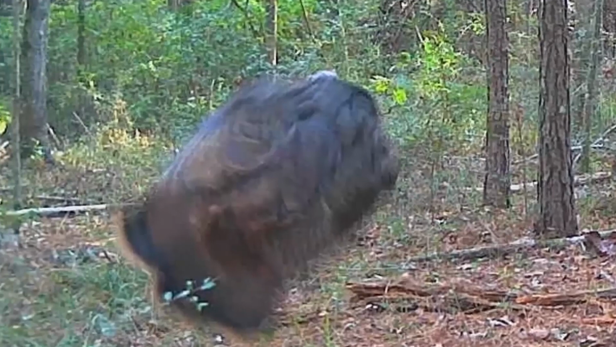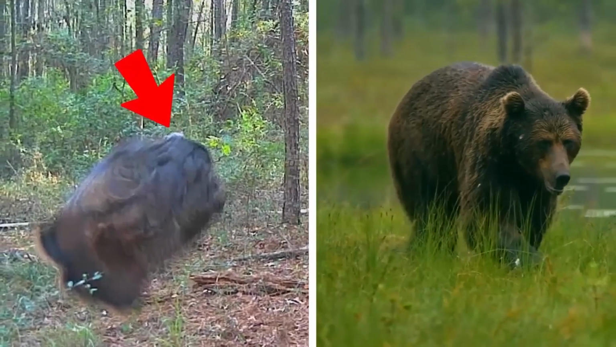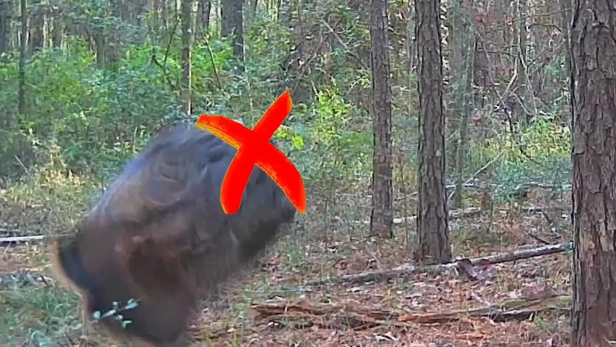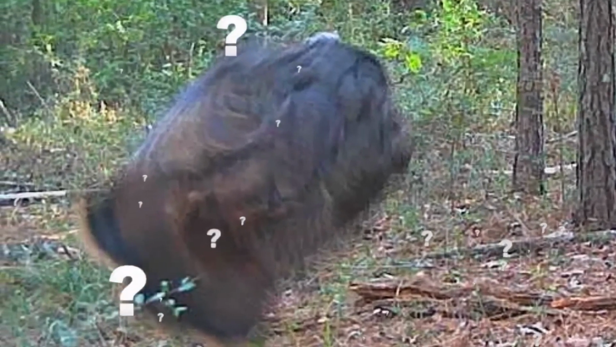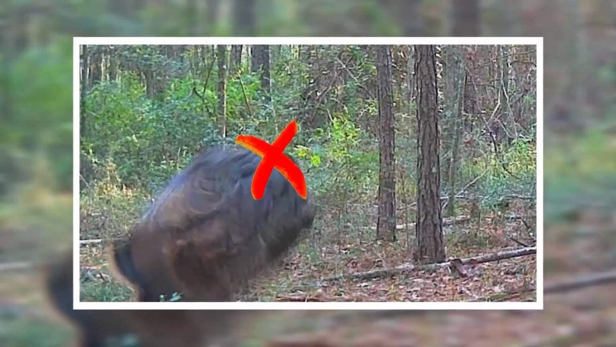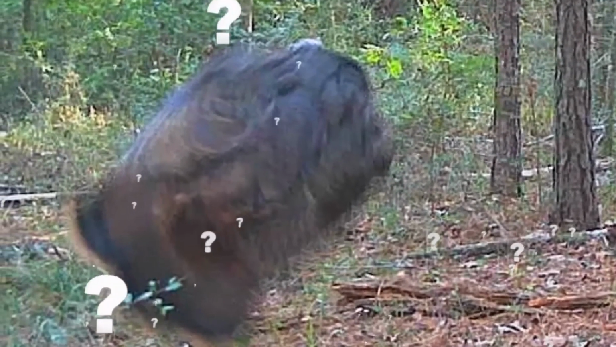Look at this remarkable picture. Doesn't it spark curiosity? A bear-like creature stands on a single leg. Its face is indistinct. It remains a mystery with no distinct features. What secrets lie behind its hidden face? We're drawn into the mystery of this enigmatic creature.